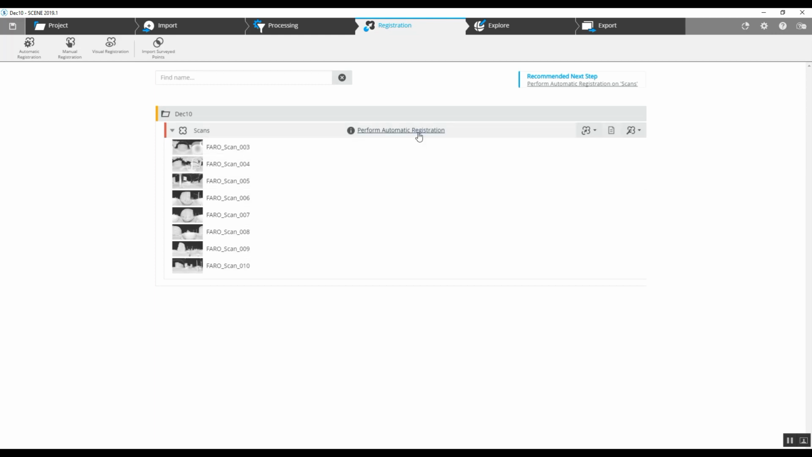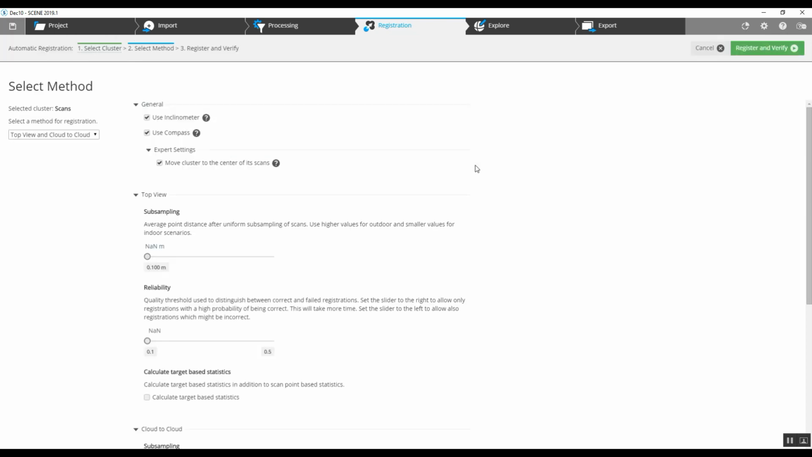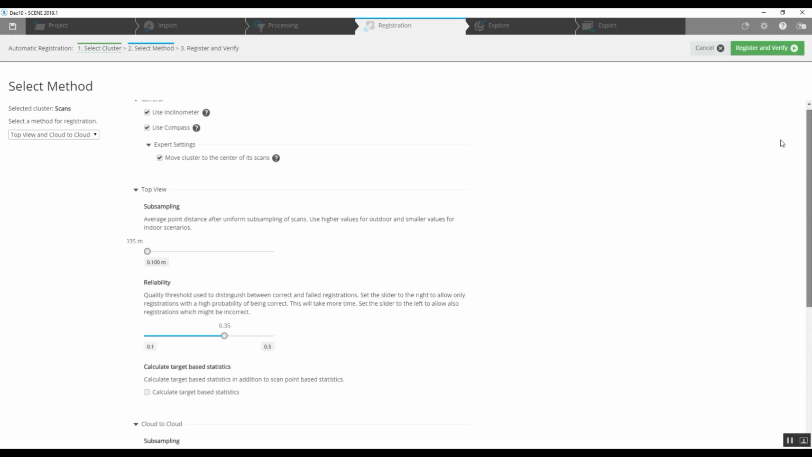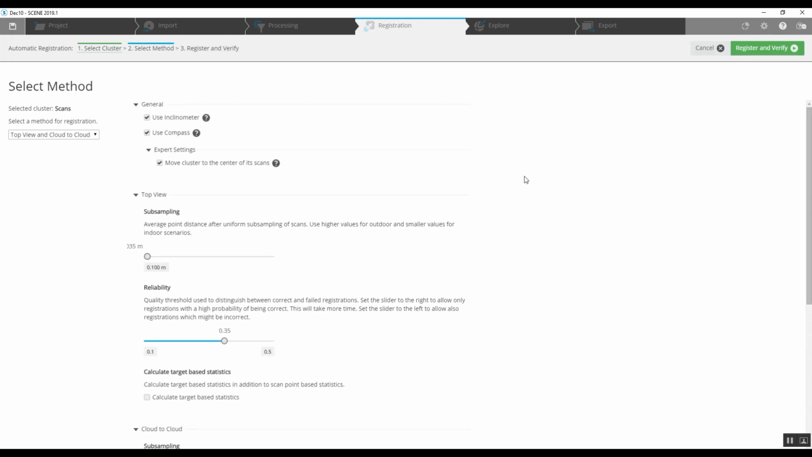Now we choose the automatic registration option, and everything that's set up standard here that you see, we can go ahead and keep. We want to use the inclinometer because it's not an inverted scanning capture. Compass and everything can be kept the same as it is. We're choosing top down and cloud to cloud. It's the default setting for not using targets.